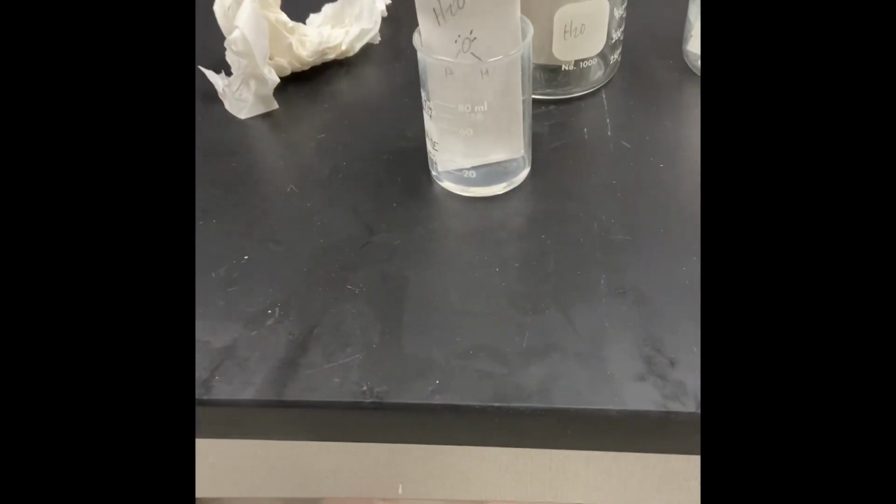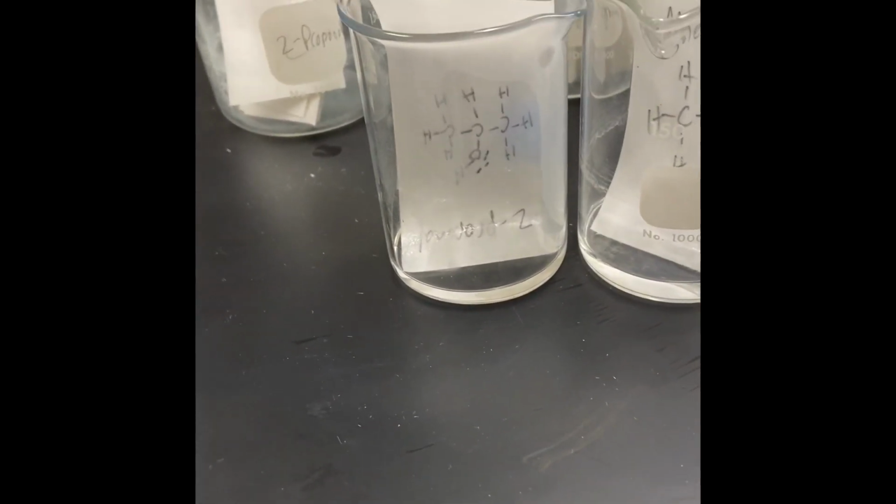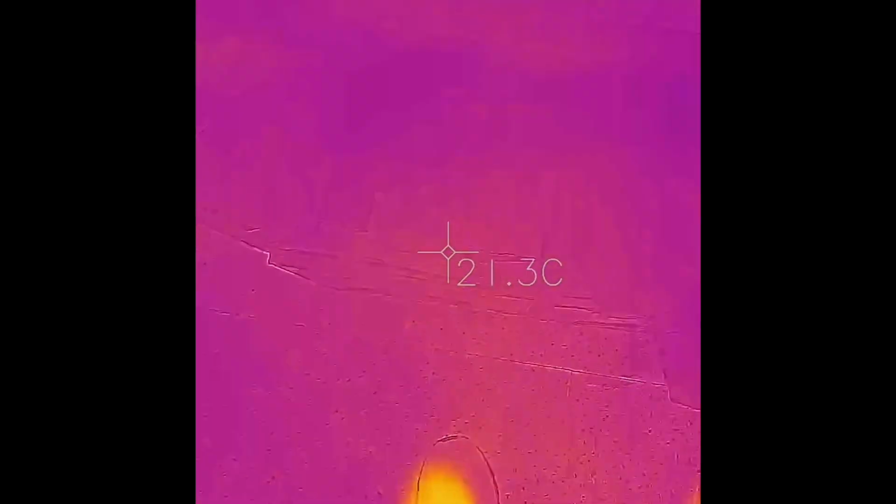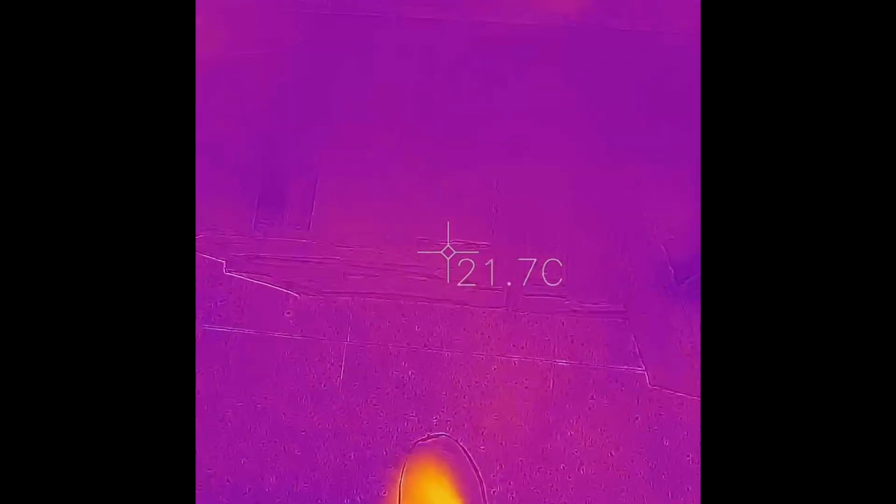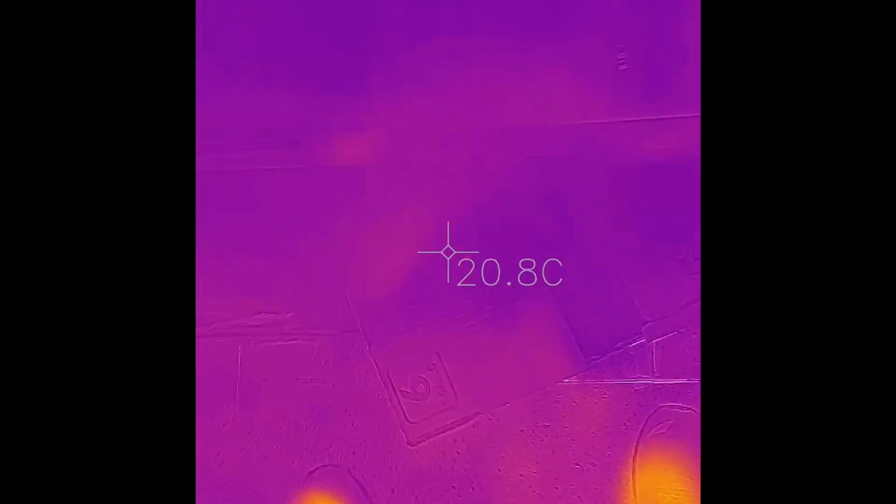Okay, I'm starting with four chemicals: water, paper saturated in water, iso-2-propanol, methanol, and one in oil. Okay, so now I'm taking out the water. I'm taking out the 2-propanol, the methanol, putting them down on the table, and the oil. Okay, the paper's soaked in oil. And we're just going to take a look at them.